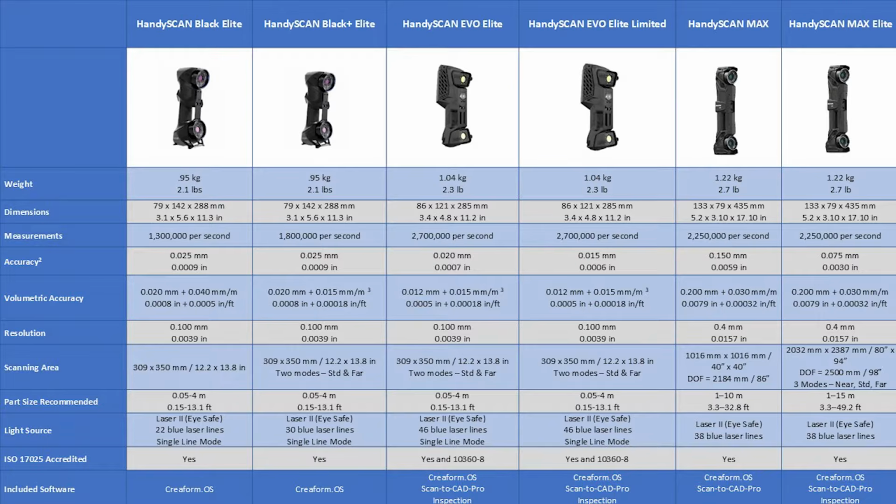Now, I mentioned the accuracy video. The link below will explain this in more detail. But traditionally, 10360 Part 8 was not meant for handheld scanners. It's meant for CMMs that have like a laser head or some kind of structured light head attached to the CMM. Now, that doesn't mean you can't use it, but you should explain what parts of it you're using and how and what your measurements are. And that's exactly what Creaform does. When you look at the calibration plate, you'll see.